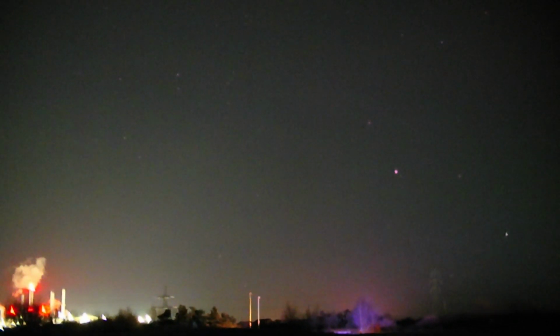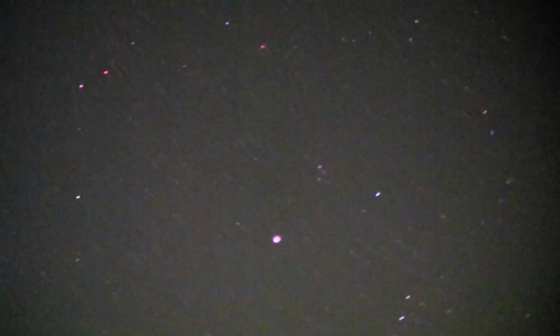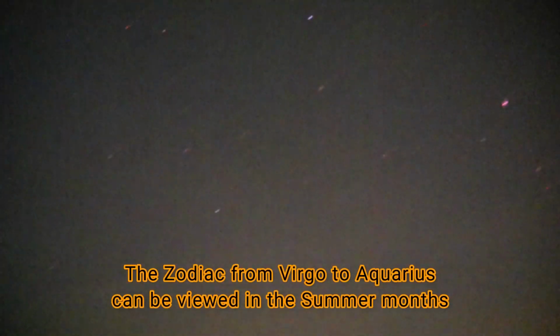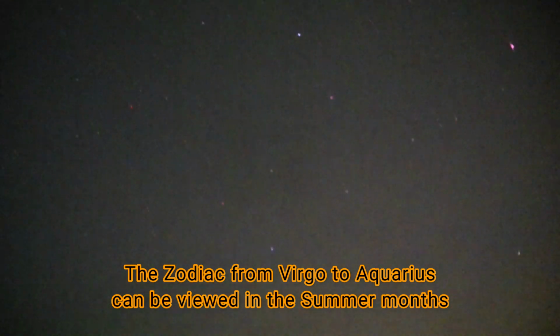So you want a quick recap. There's Leo. So you take it sideways to match the ecliptic, up to Cancer the crab, Gemini the twins. Above Orion we have Taurus the bull. It's pretty high up now, I'm struggling with my arms, and keep going to the right. There is Aries the Ram, and finally back to Pisces, the fish near the square of Pegasus. There it is again.